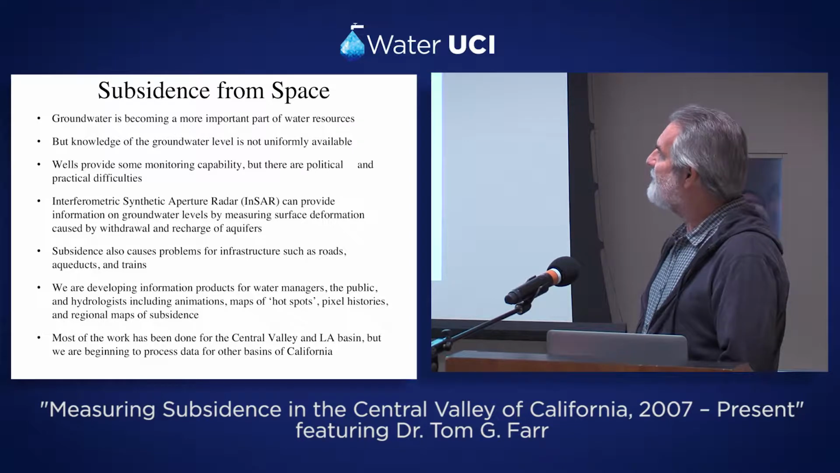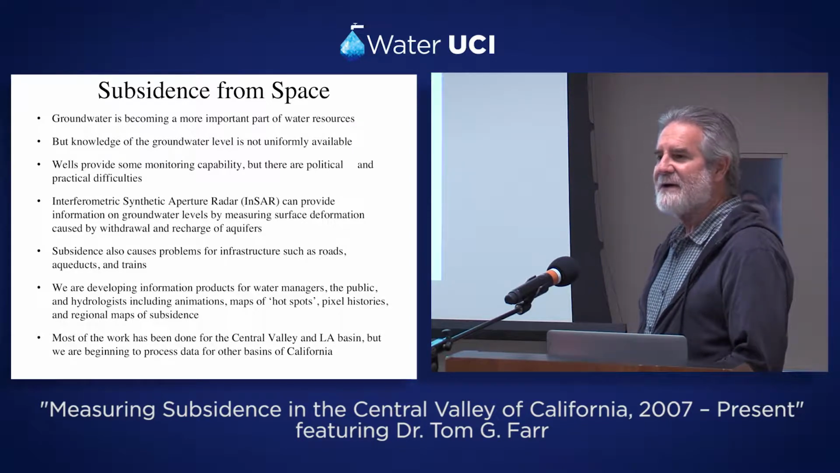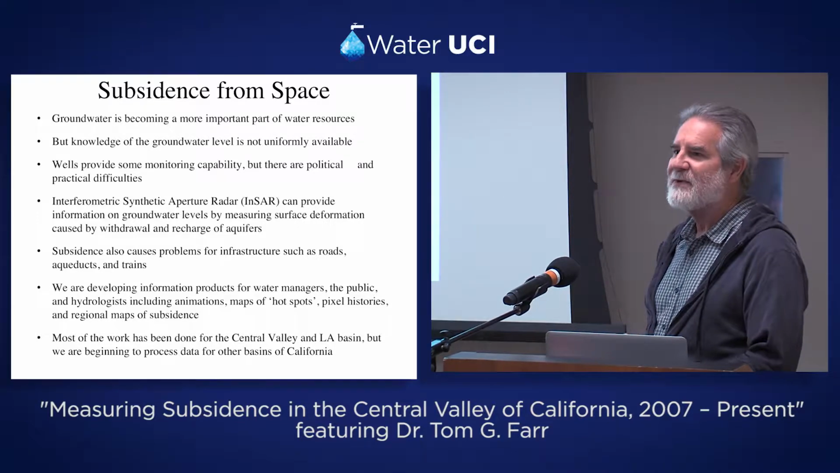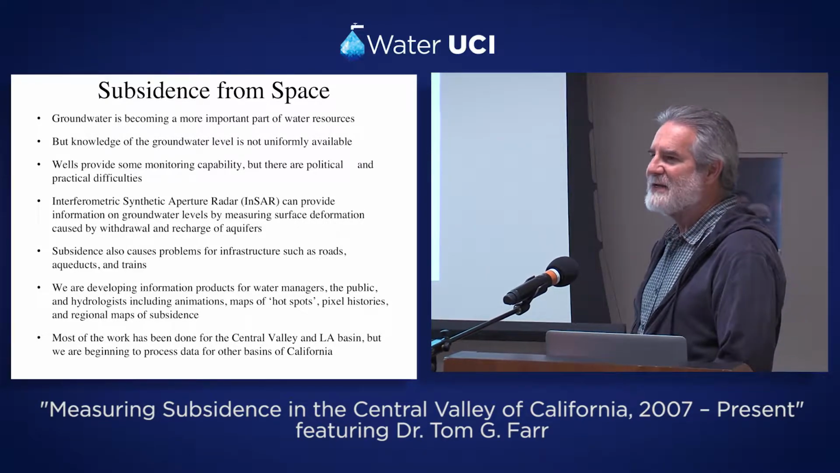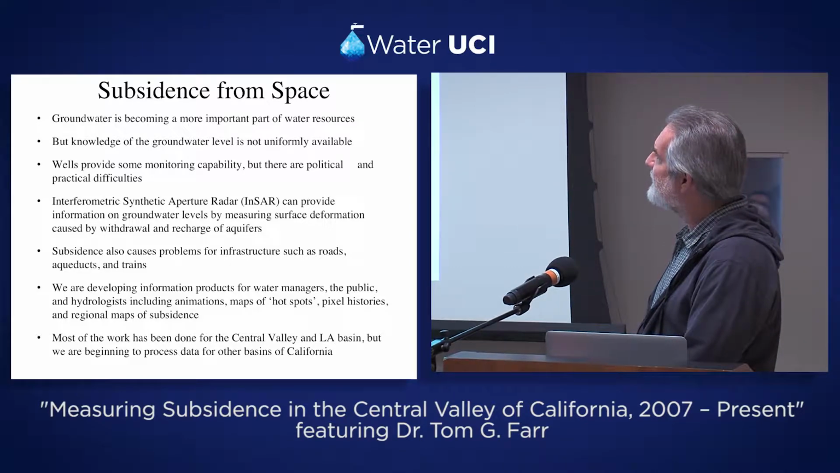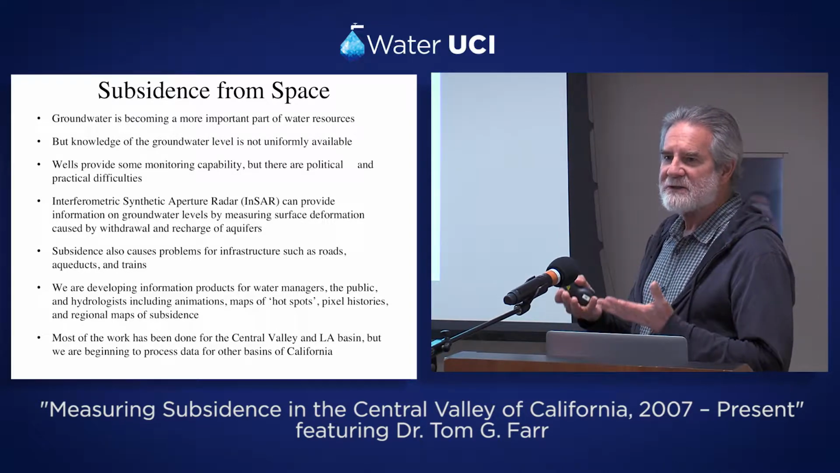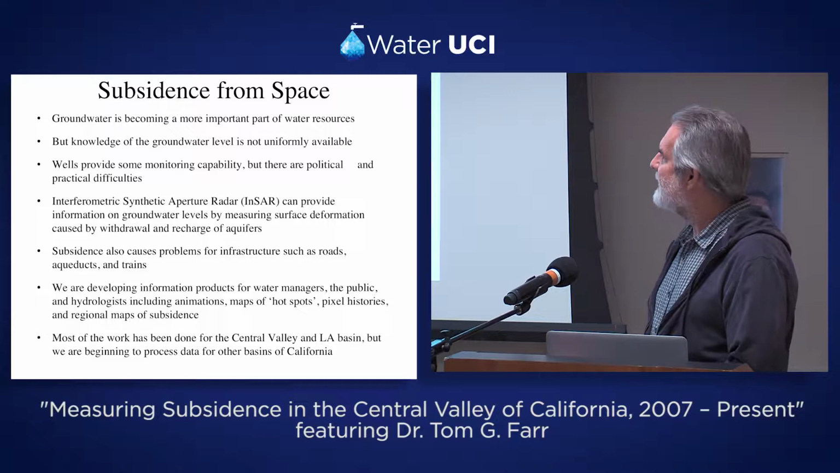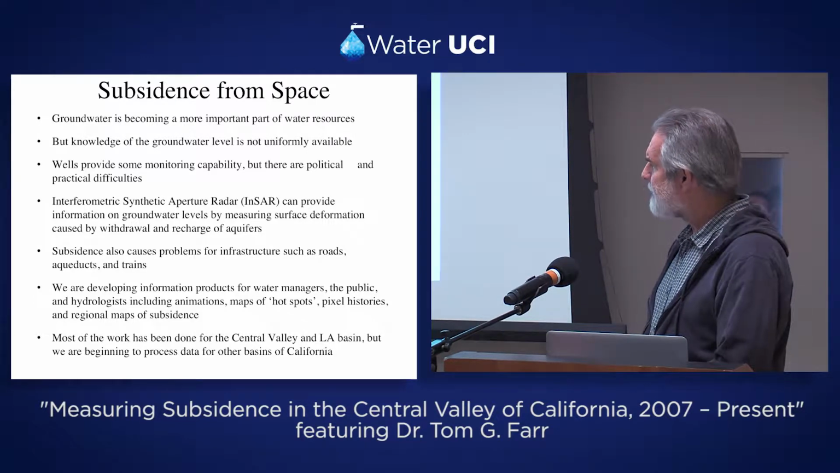But not only are there practical problems with that, there are even, especially in California, political problems of getting the information about water wells and the height of water in wells. So in an indirect way, we can use this InSAR technique to look at surface deformation or subsidence related to pumping of the groundwater, and I'll go into that in a bit more detail in a minute.